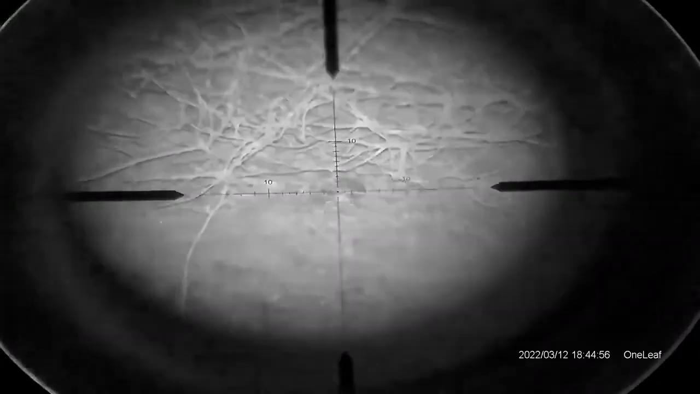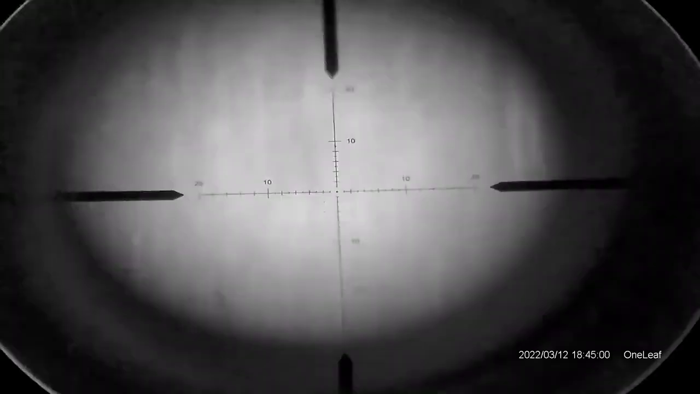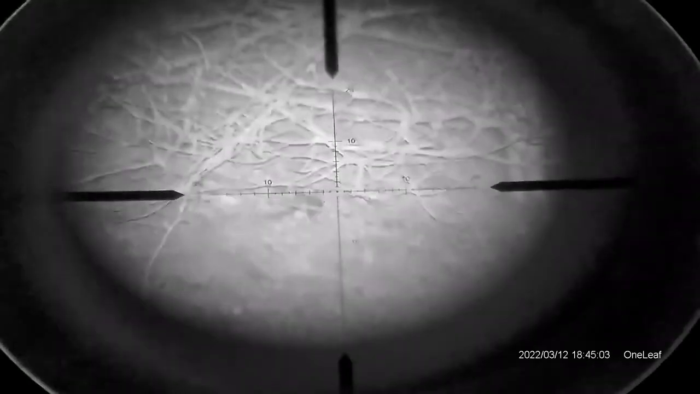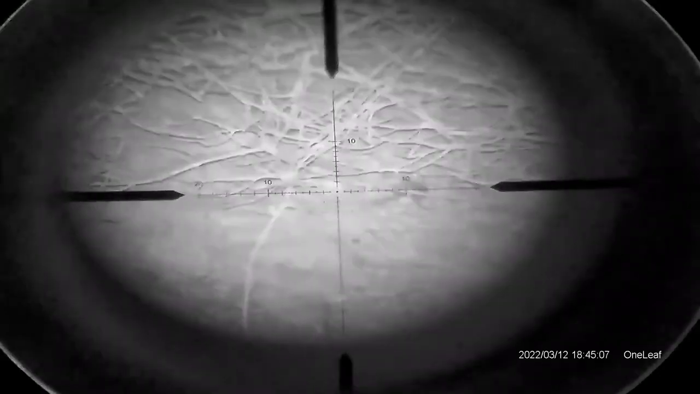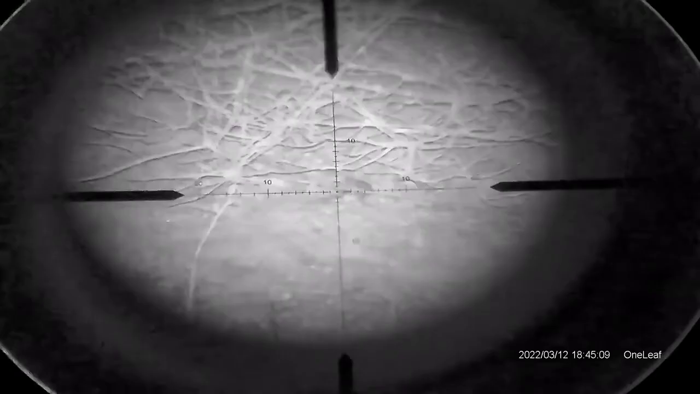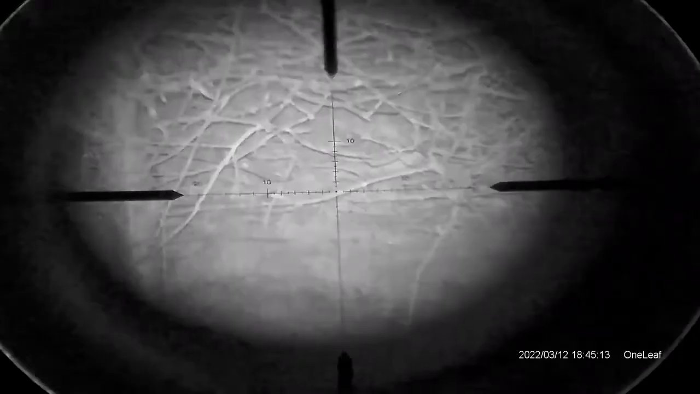There you go. And it's all over for that rabbit. But up the side of that bank, that's a good 65 yards away. A good 65, could even be 70 yards away. Right the other side of the tee where that flag was. Right the way up the bank.